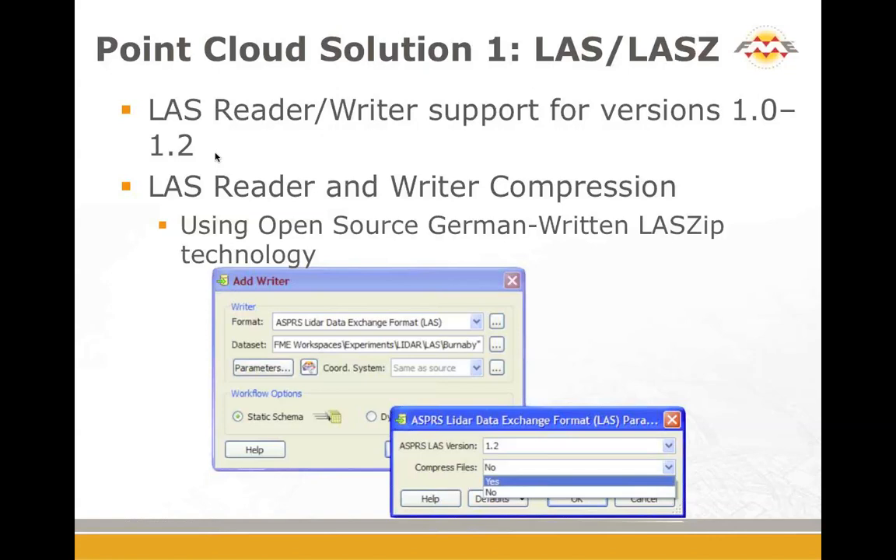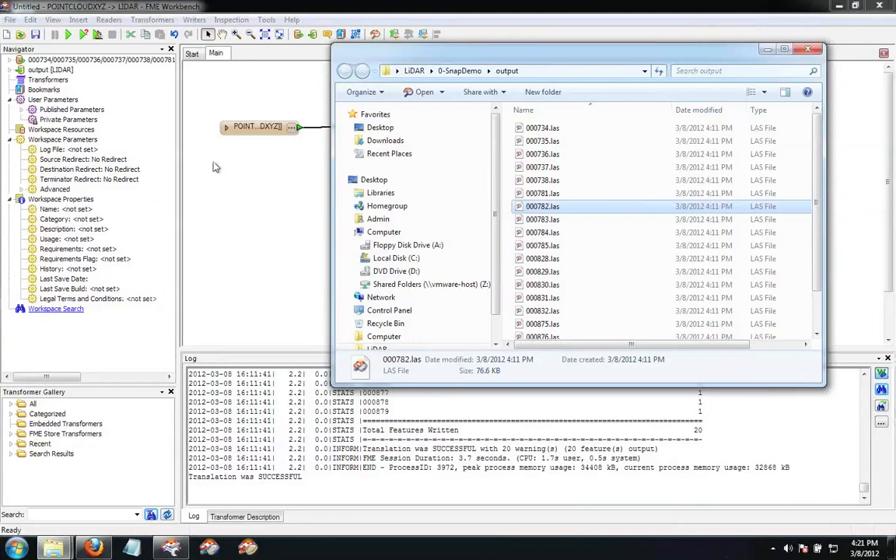But the one thing I wanted to point out was this business of the LASZ compression or LASZ. And that is an open source compressor written by a really genius guy named Martin Isenburg from Germany, who's made it available for all to use. and you can look up laszip.org if you want the details and find out who's using it. But if you have FME, it's pretty darn easy to invoke it. And so I'm going to go ahead and do that.